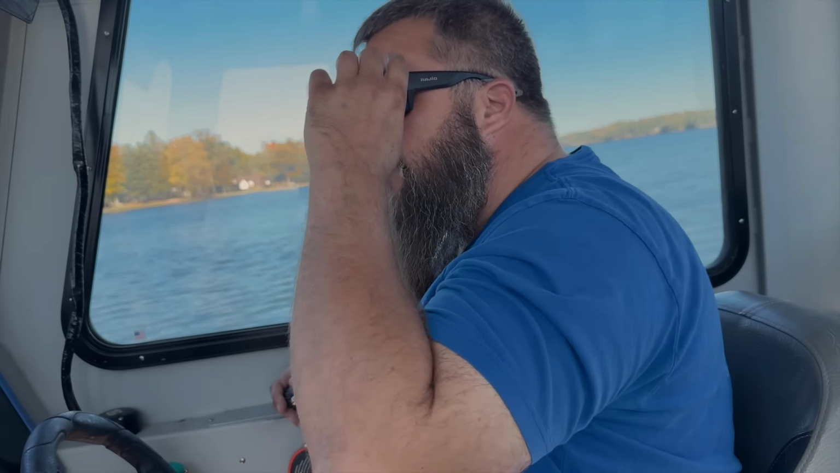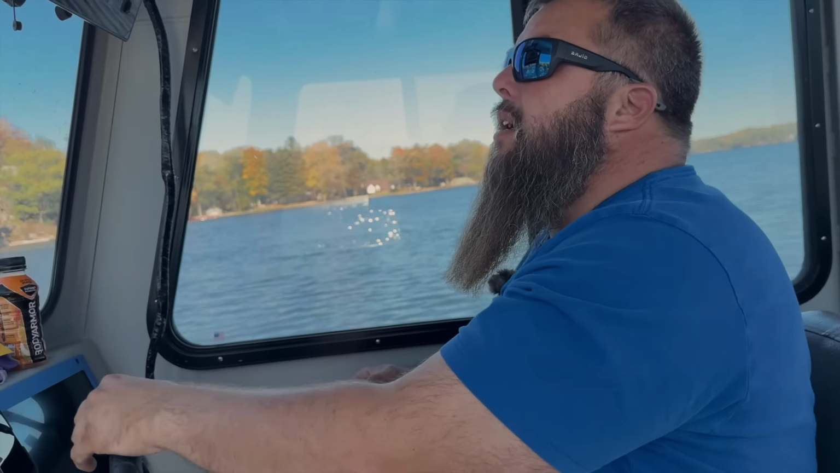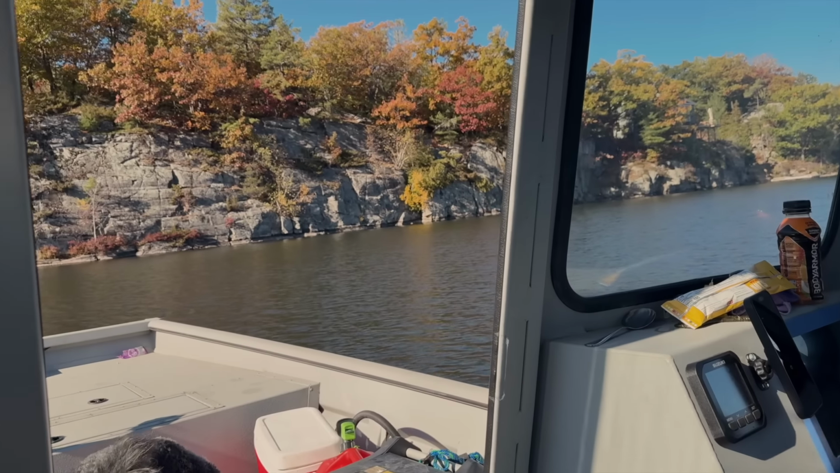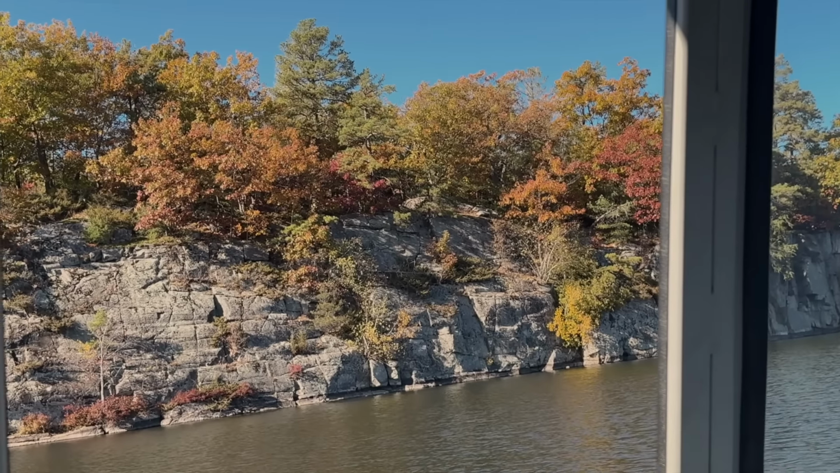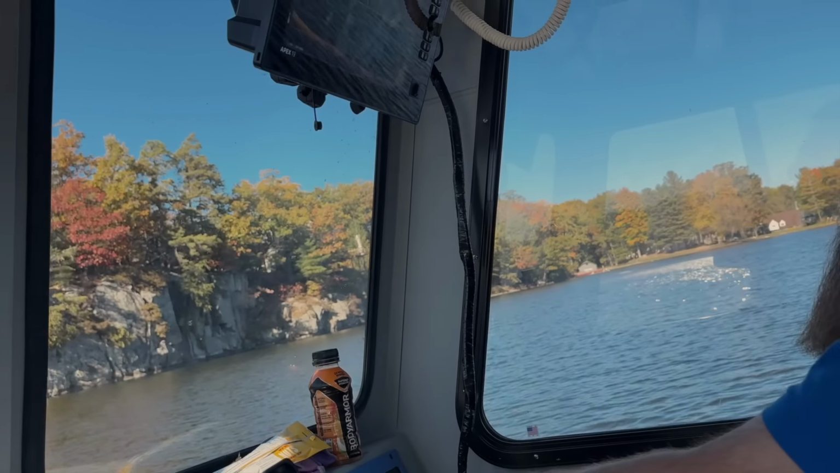All right, we're at Butterfield Lake. This lake, as you can see in front of me, has a ton of cliffs, and I'm about to hit some rocks.